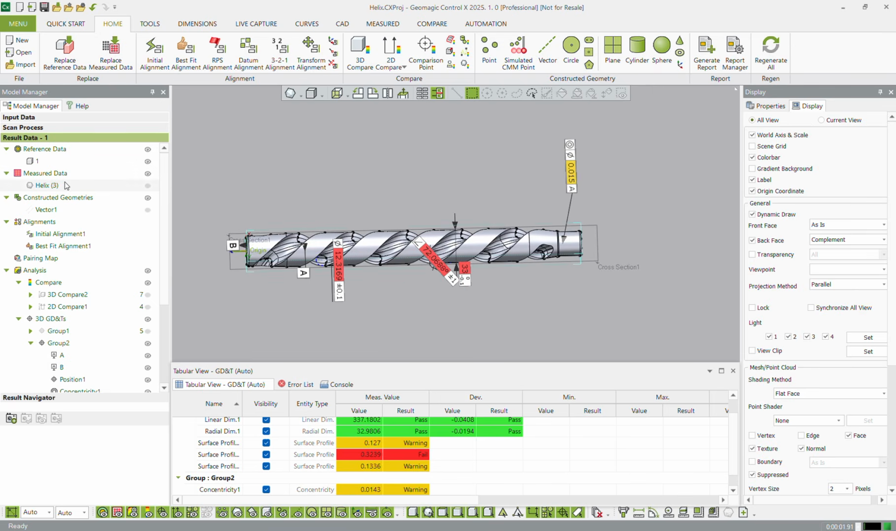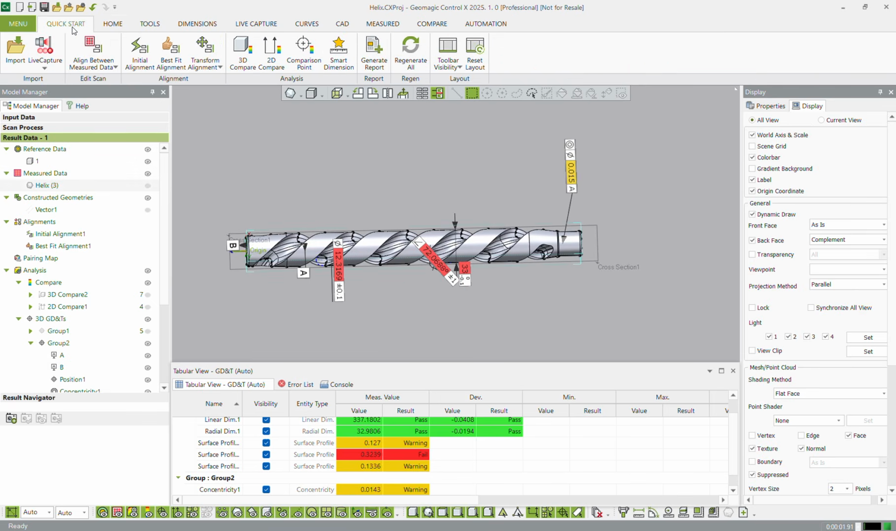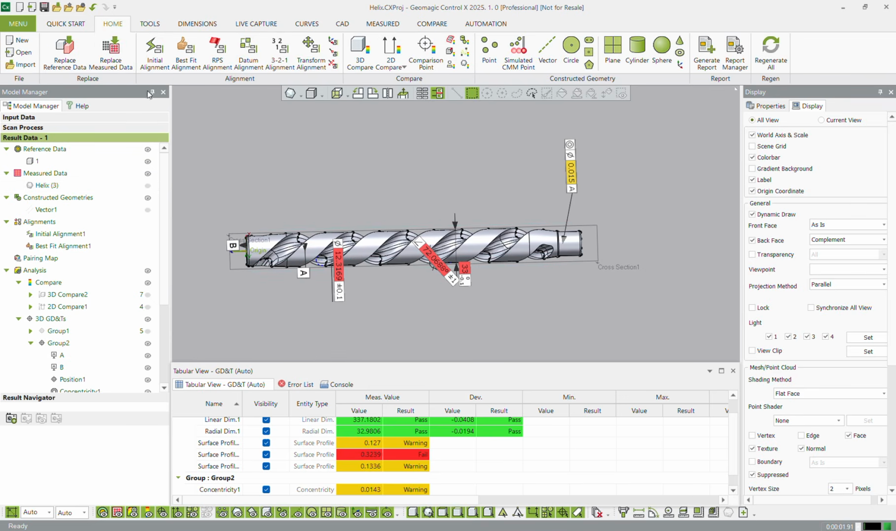Like I said at the beginning, if we've created this and we just want to inspect another one, we can just come to our home tab and replace measured data. We'd then import another scan, and all we'd have to do is hit a refresh icon, and then we've inspected another part. As with all of these inspection insights, at the end we come to generate report.